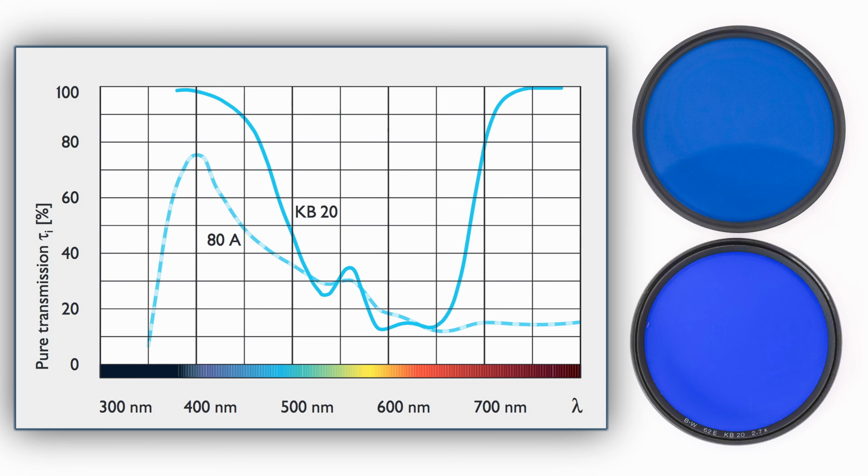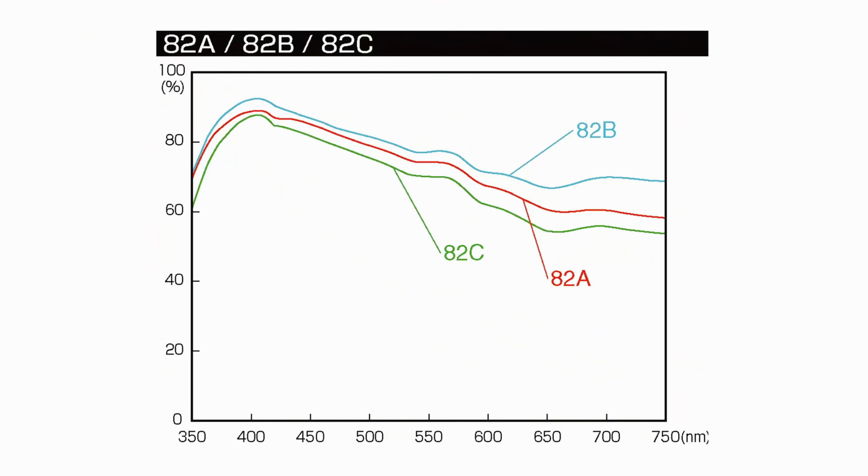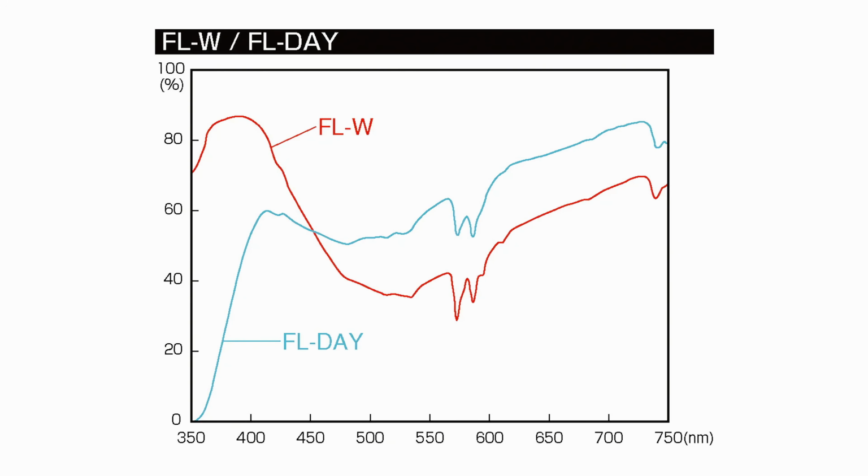In addition to the 80A filter, you might also experiment with other filters. The 80B, 80C, or 80D each transmits more warm light. If you have an 82A, 82B, or 82C filter, you could try them, but they will have less of an effect. I'm looking forward to trying the FLD and FLW filters, suggested to me by fellow infrared photographer Dan Allen. These filters should reduce the green cast in the image and eliminate the need for custom profiles to get a good white balance. I'll talk about this more when we get to editing.